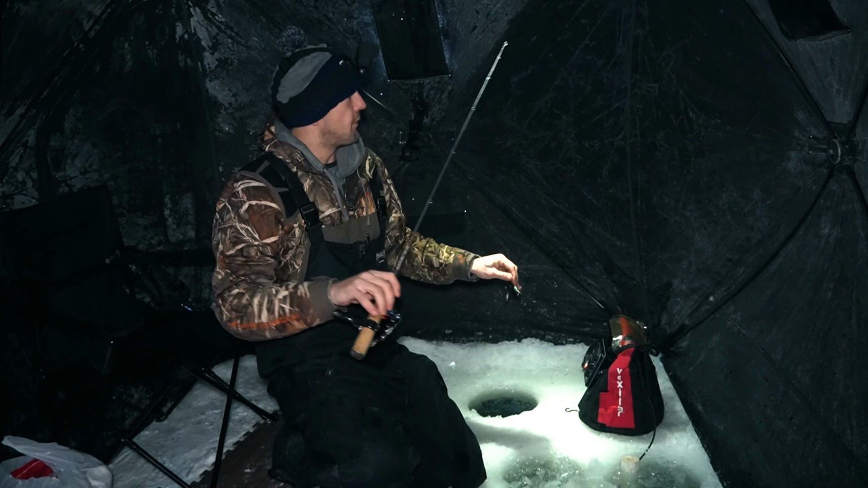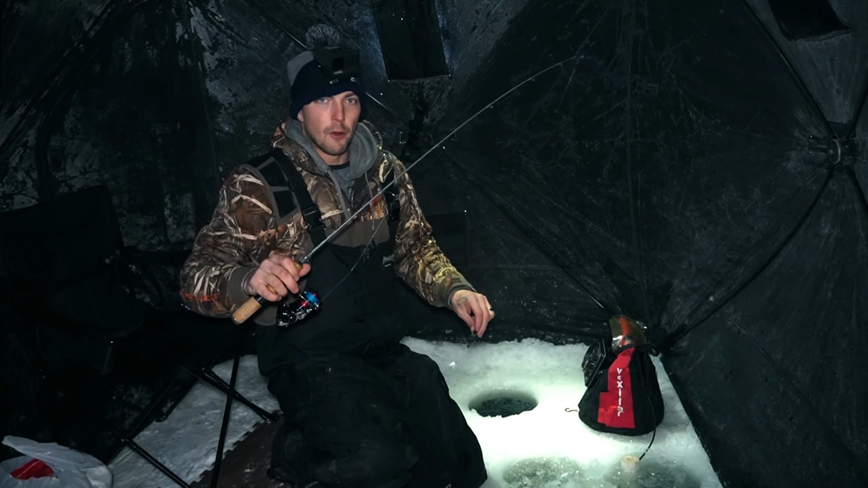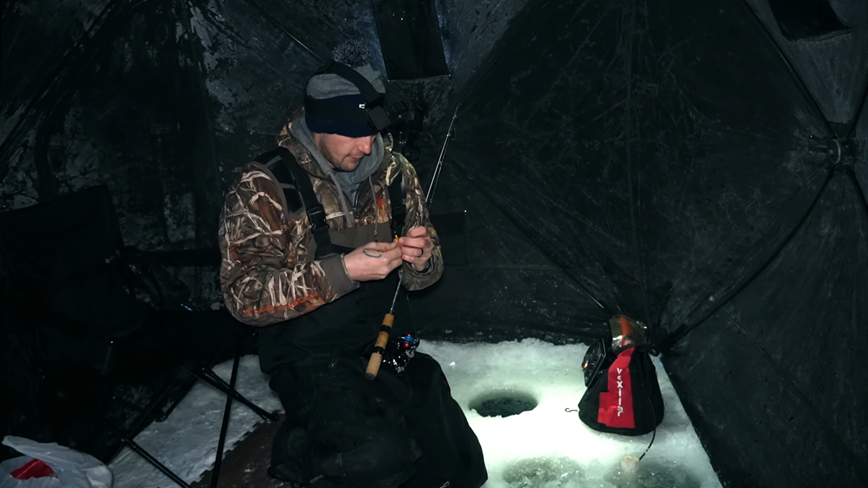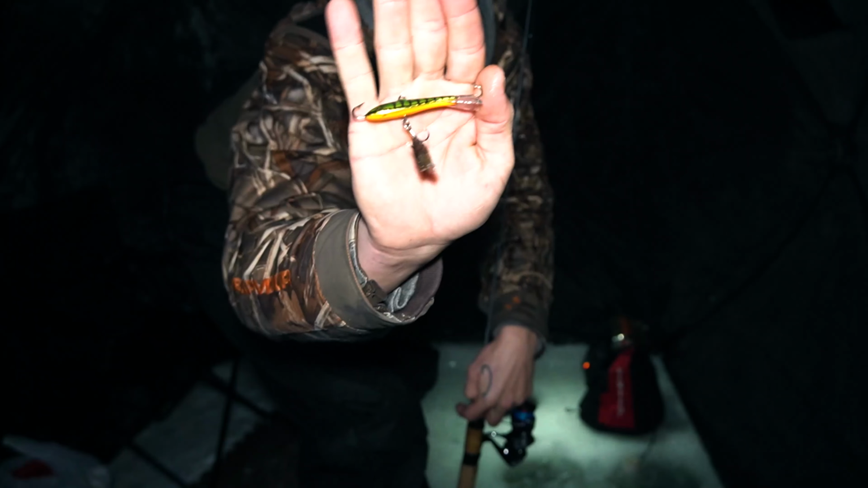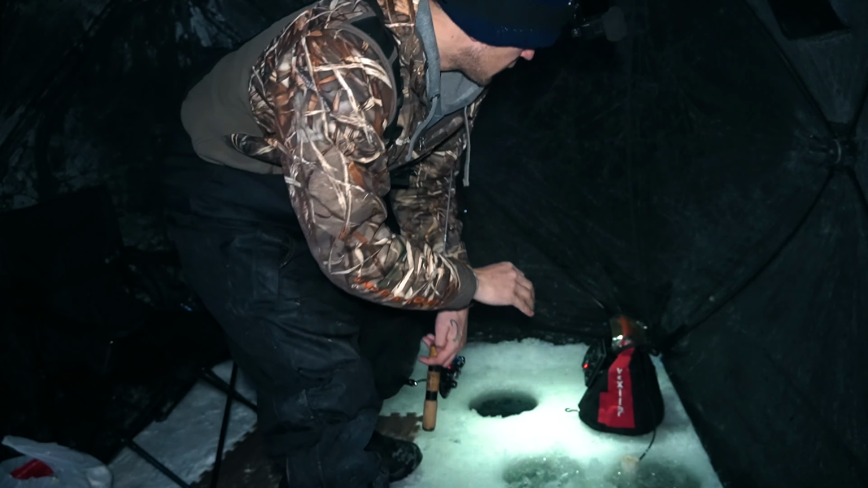Well, I was going to show you guys that fish I had. I had it just sitting in the hole on the lure, but by the time I got the camera on, it flopped off. She's gone. Just a small little eater. This perch jigging wrap, I don't know how well you can see that, but that's what's doing the damage. Gonna get back down there.